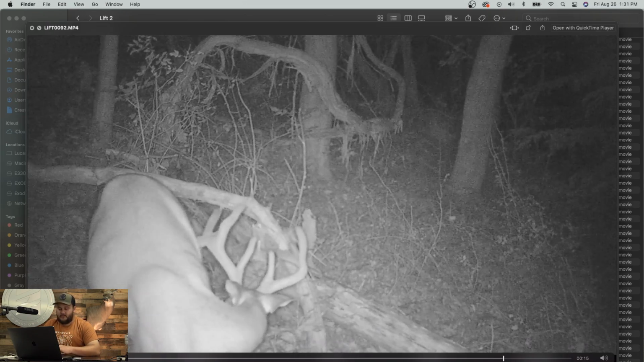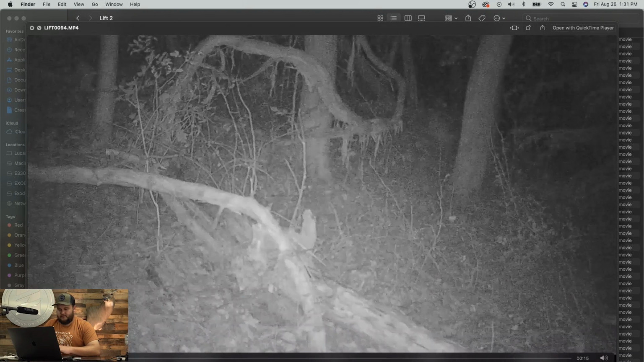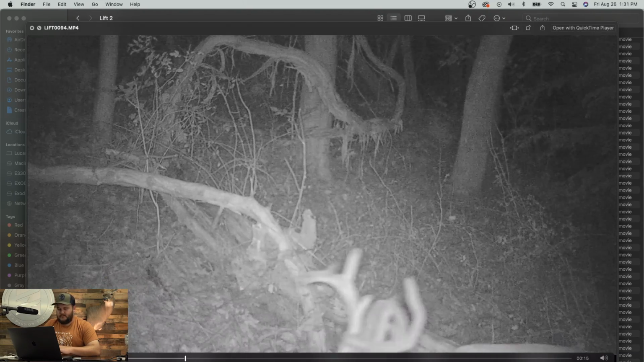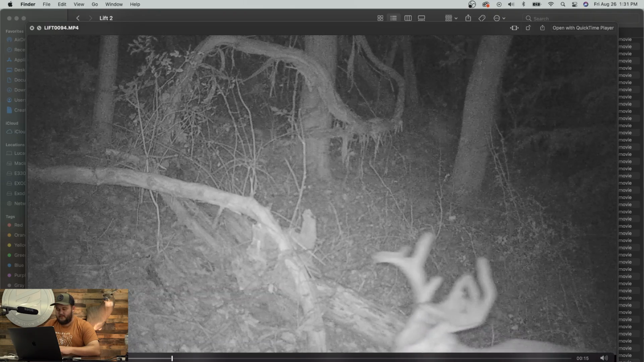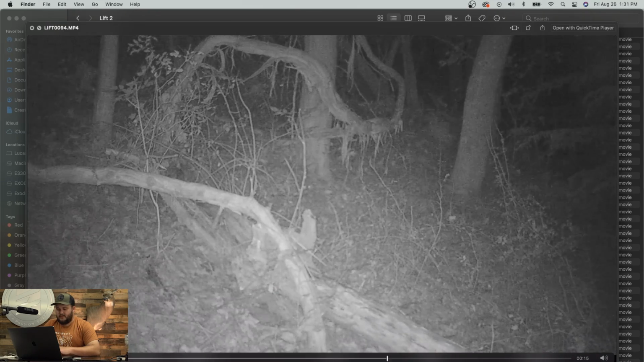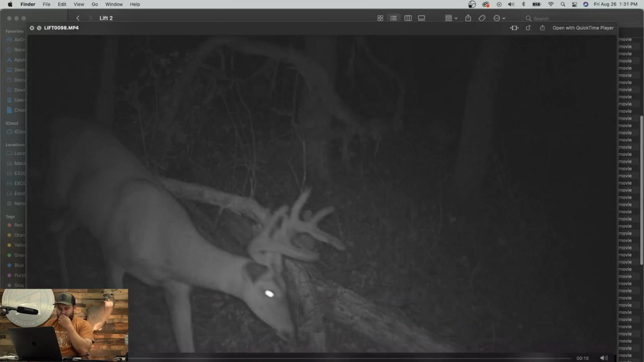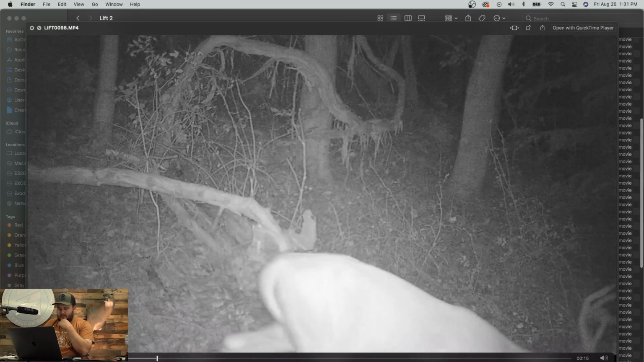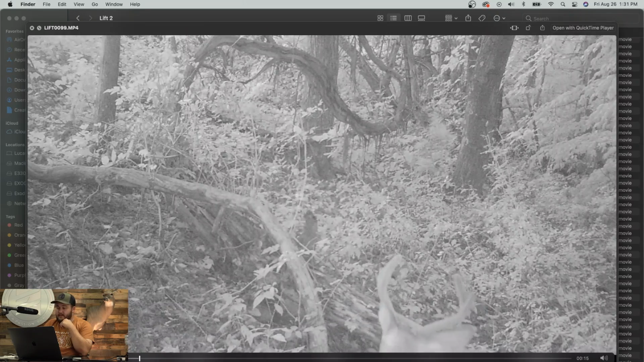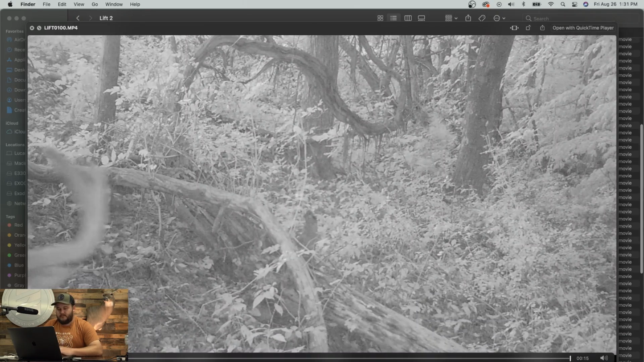Another high and tight buck. And of course, now he's just showing off. No, that's a different deer. Or no, I think that's the same one there. Hard to tell. Forky. There he is again. He's using that area a good amount. Big old 6-point there, looks like.